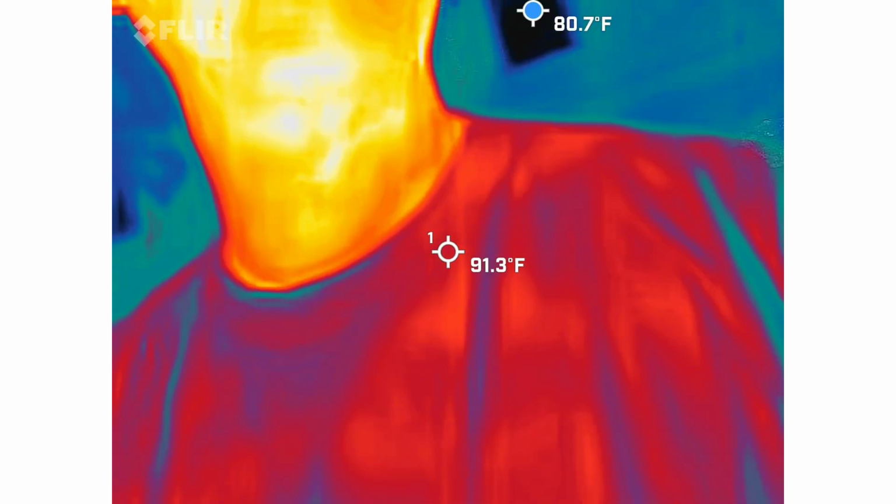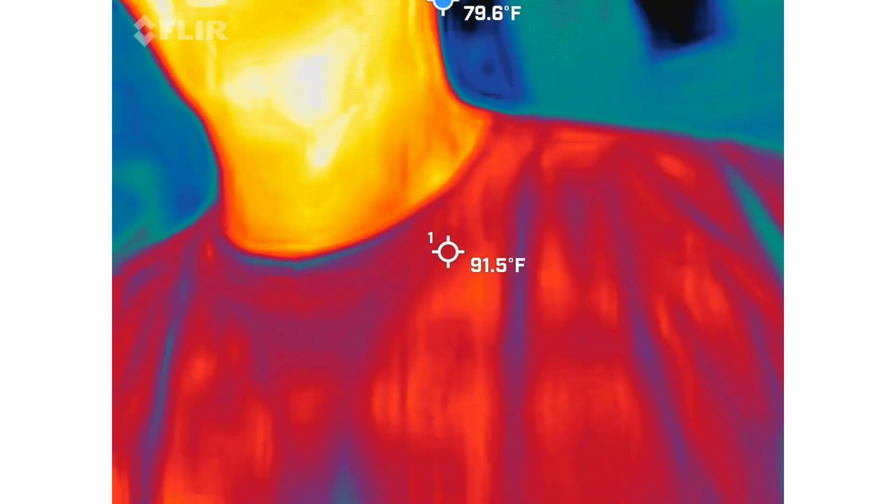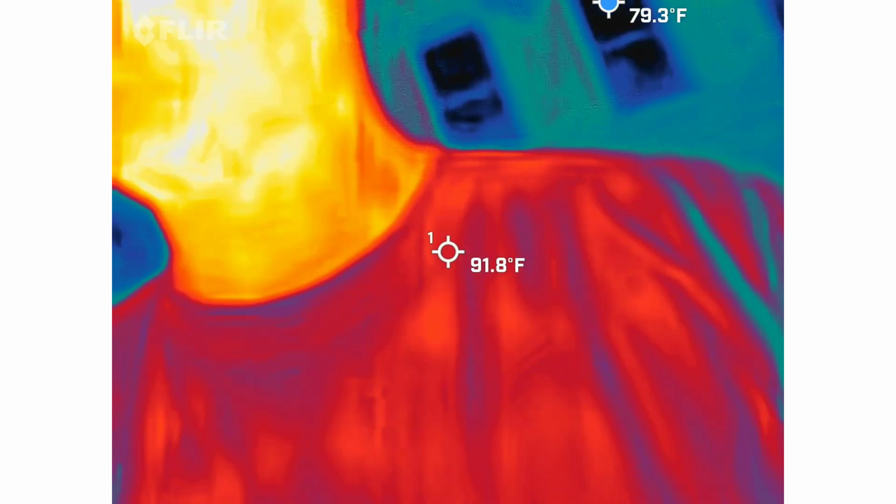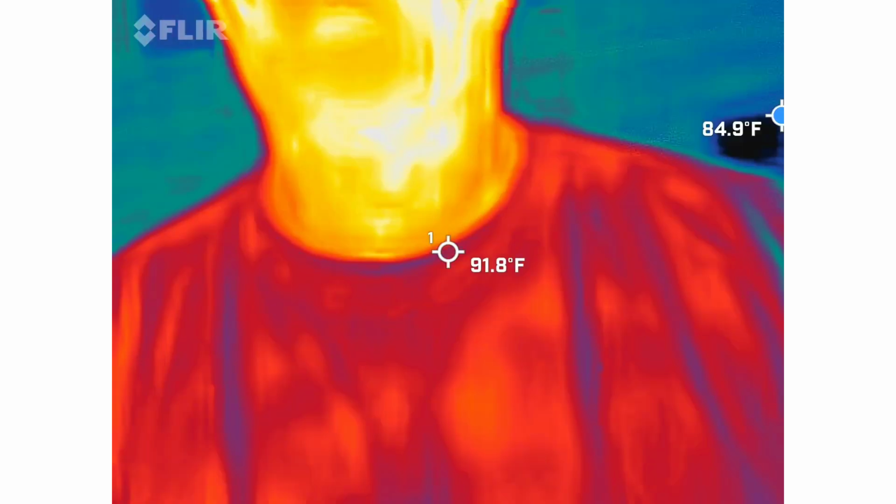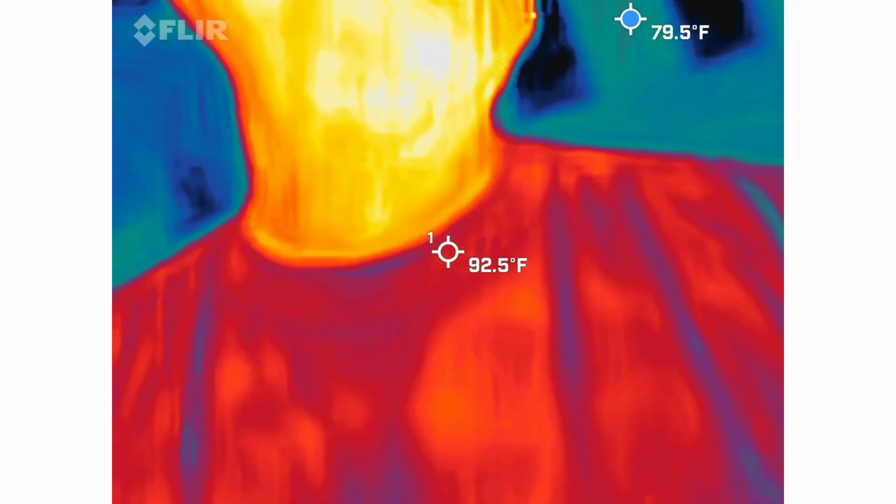Not cold, right? We're looking for cold spots, literally. It's the old adage that ghosts create cold spots, which is legitimately true. So obviously I'm the red, orange, and yellow guy in there. And sorry guys, but I'm the hottest thing in the video right now.